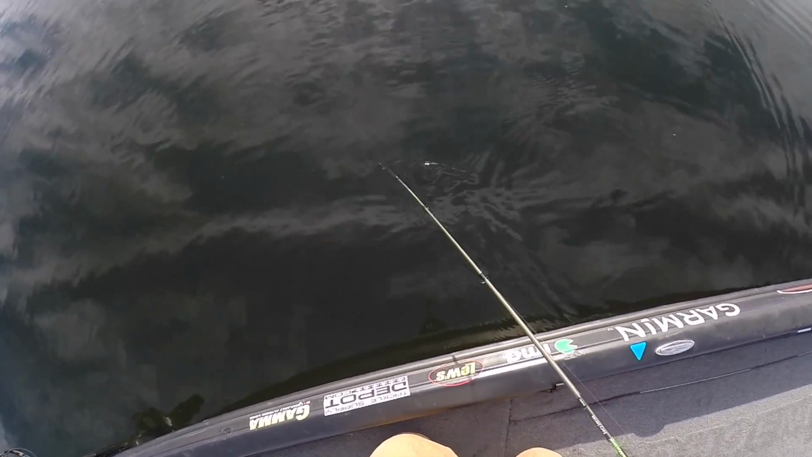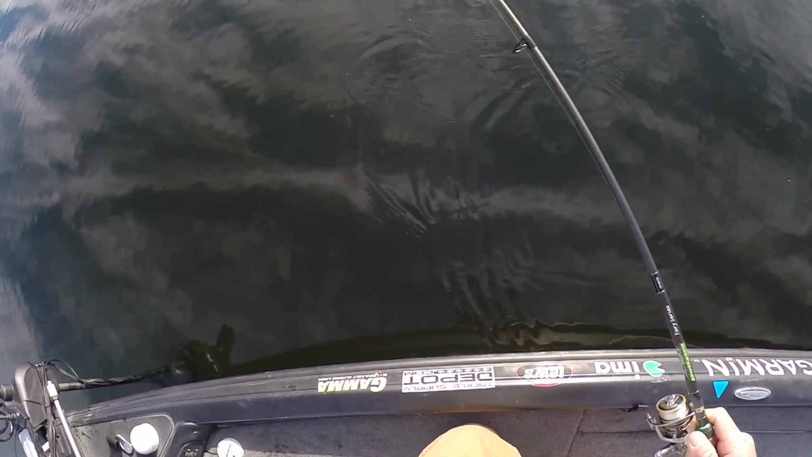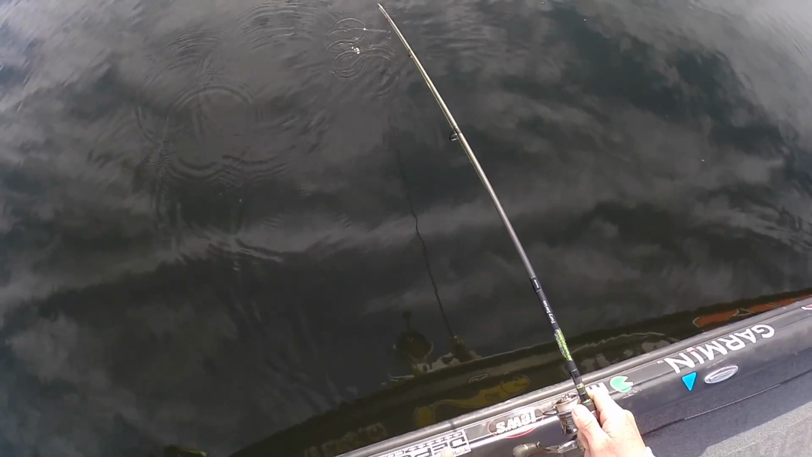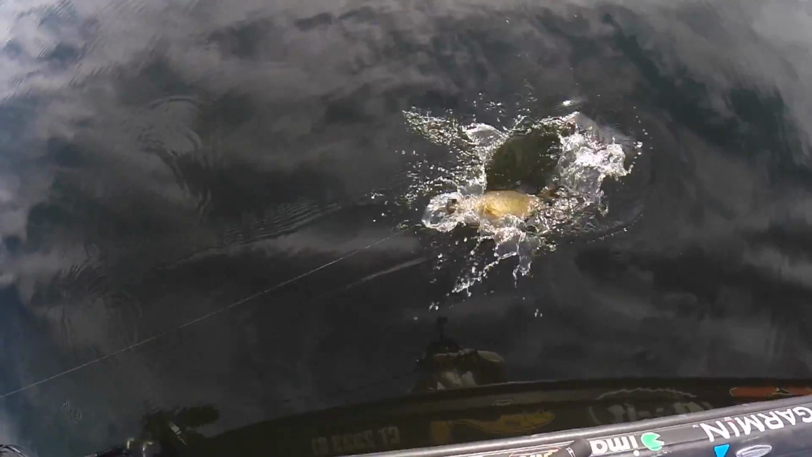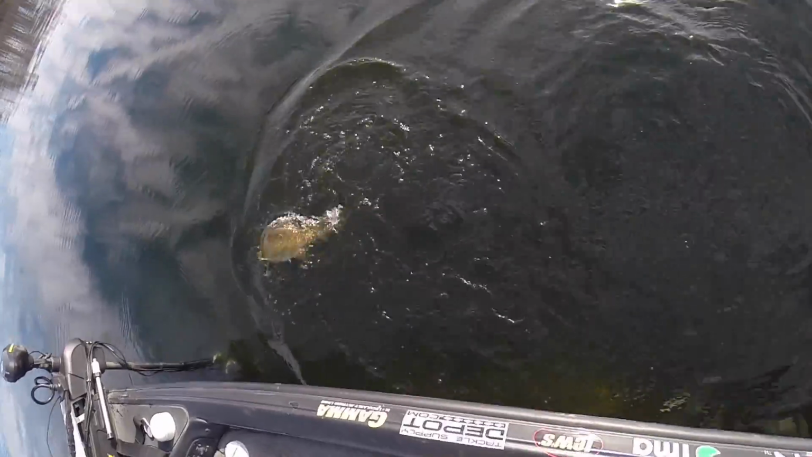It's a light action spinning rod, Fury 661. Perfect for this technique. Got a little hook on there. And that fish is still fighting pretty good for this cold water. What a chunk.